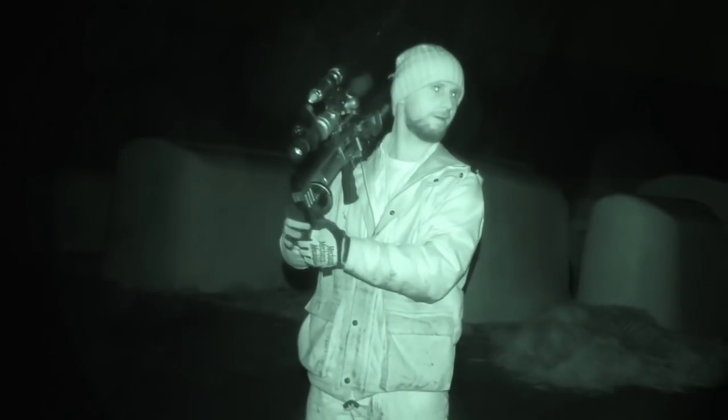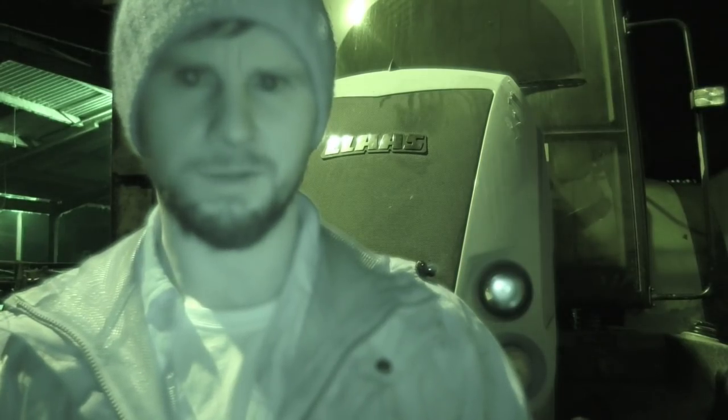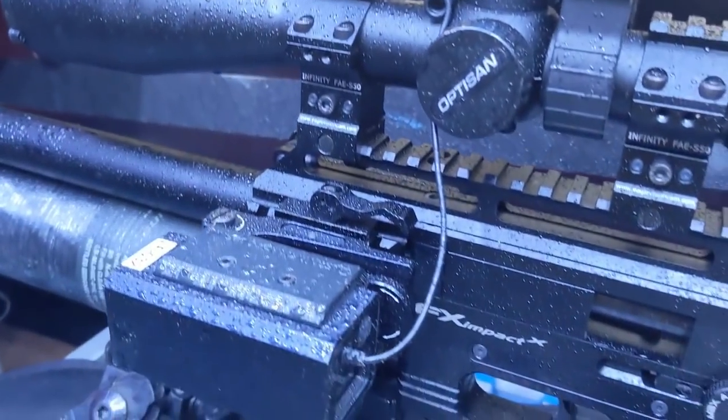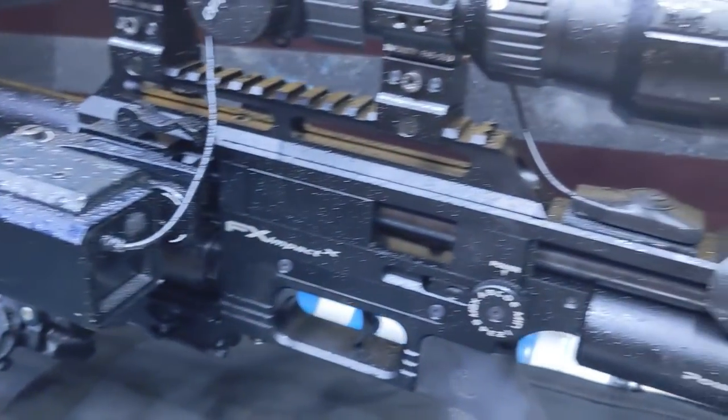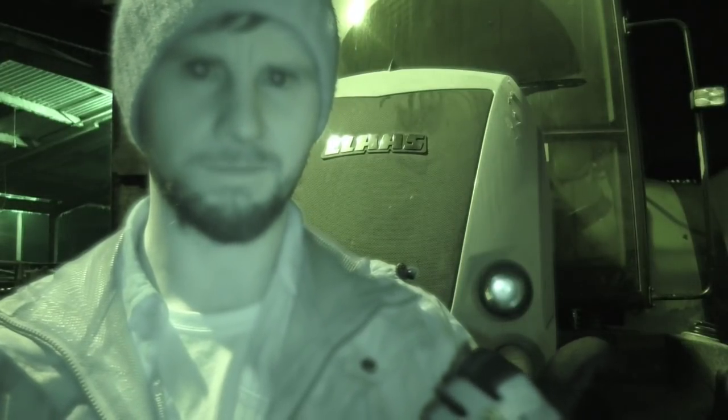We'll walk around there. It's a bit wet now, isn't it? Went out with the Impact, but it started raining, so decided just to come inside, and Lofty's going to carry on shooting with his BSA sub 12.